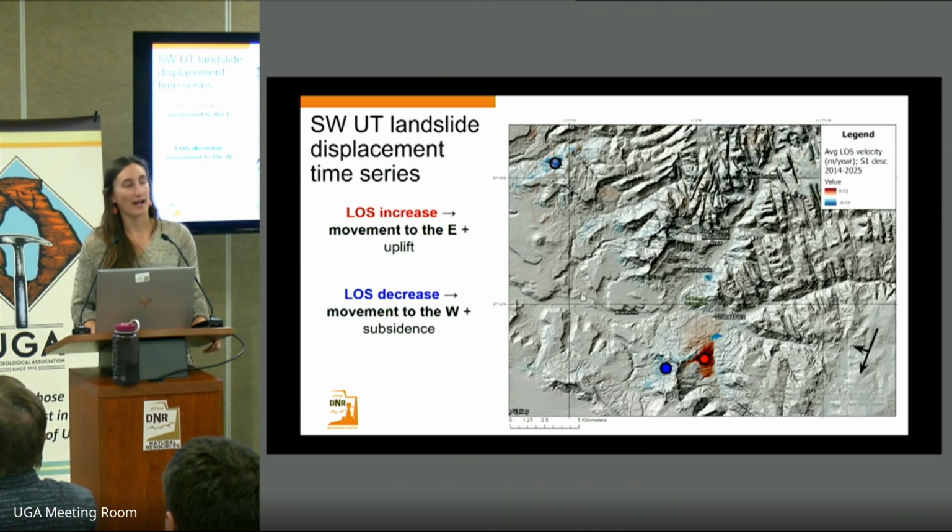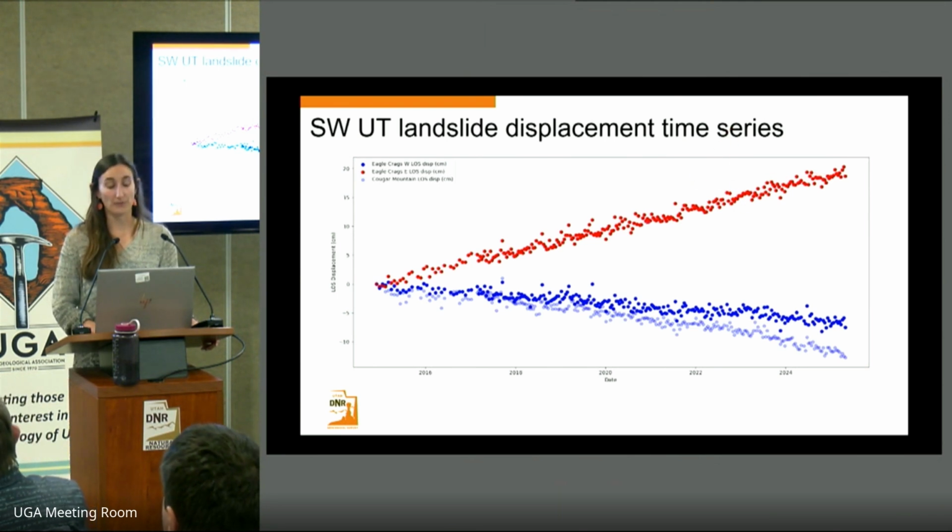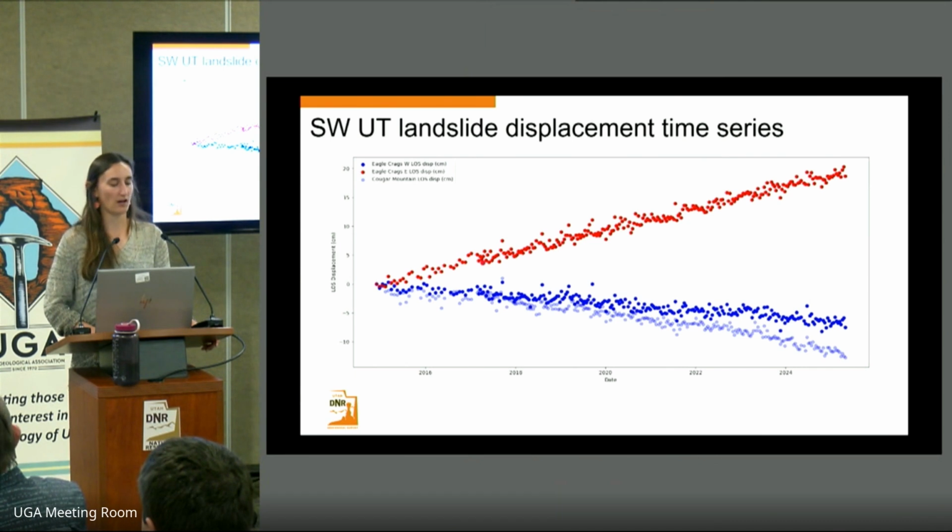If we look at the time series for a few different spots where we have these slow-moving landslides, we can try and figure out any variations in the displacement rate over time. Here we can see that the red time series corresponds to the line of sight motion on the eastern side of Eagle Crags.